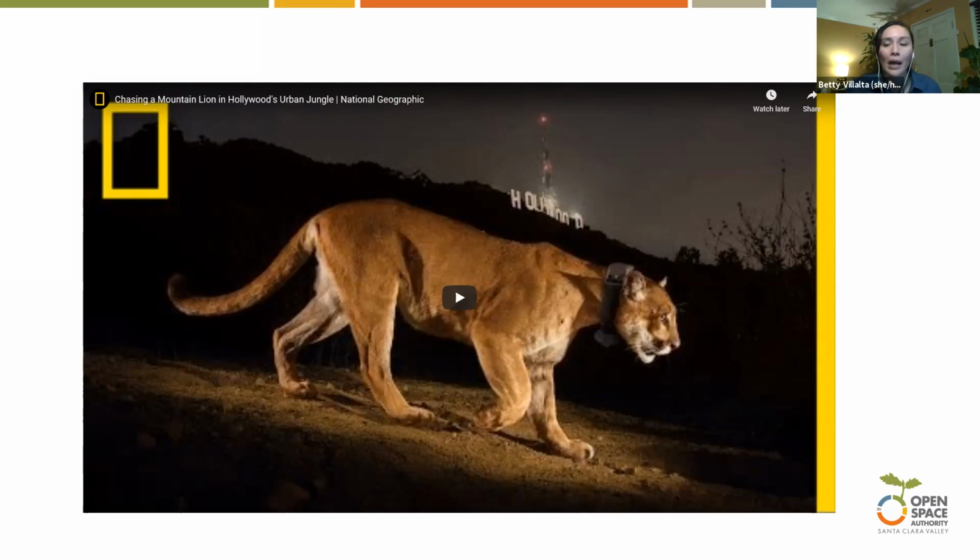And for those of you that know LA, Griffith Park is this jewel of a park, surrounded by downtown LA and the city, surrounded by freeways as well. And so they were doing a project that had low funding, trying to figure out what is going in and out of the park. He was checking the trail camera footage on his weekend, in his off free time. And he discovered footage of P22.